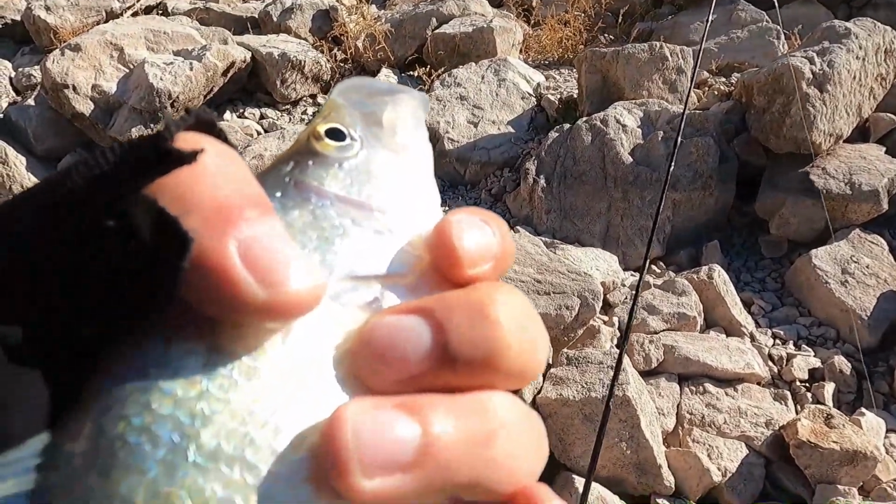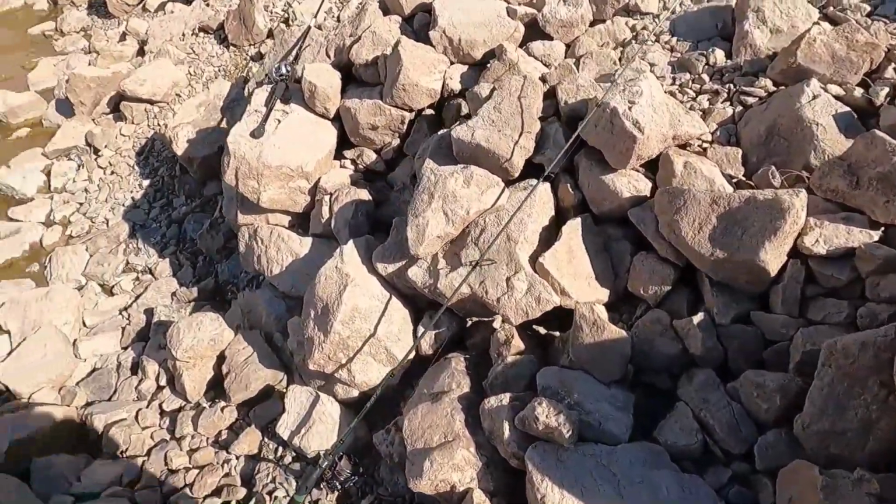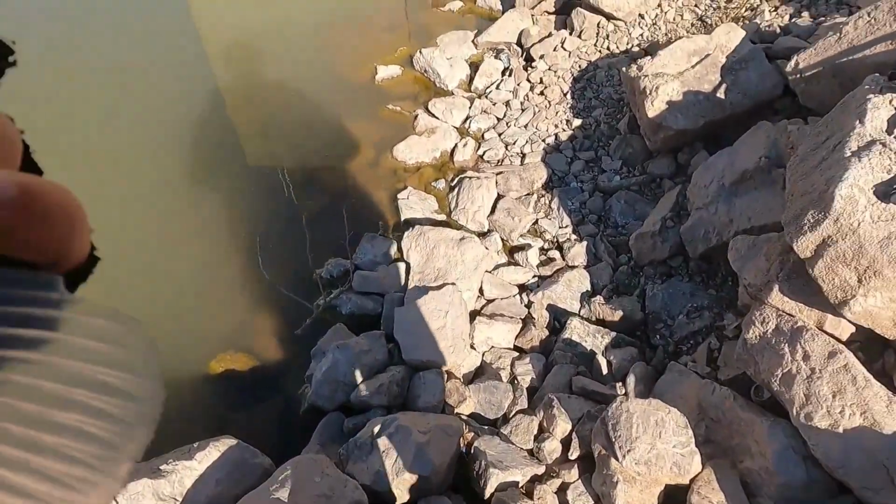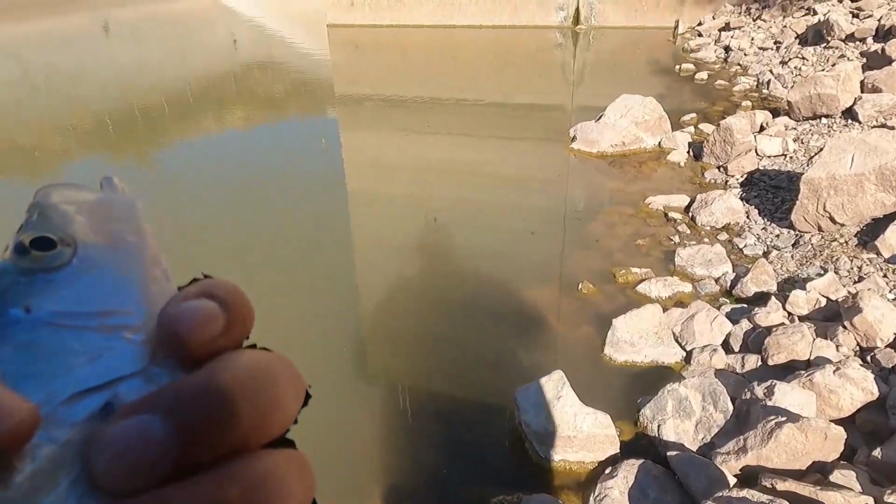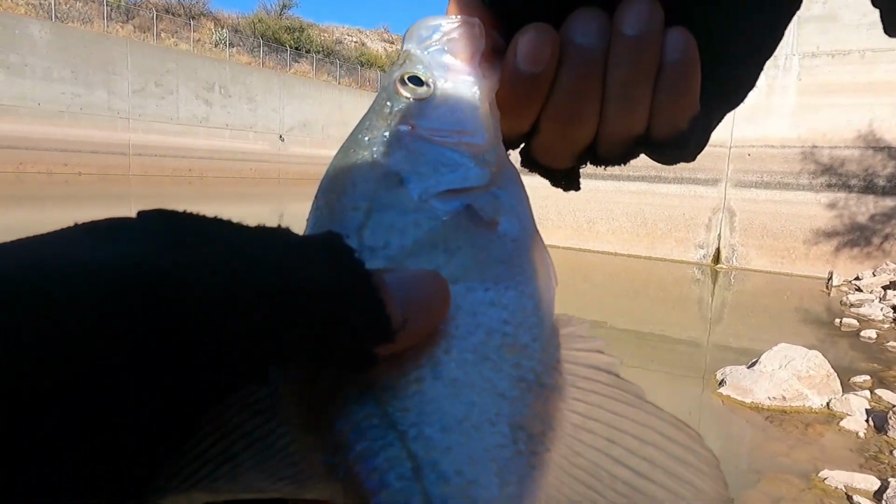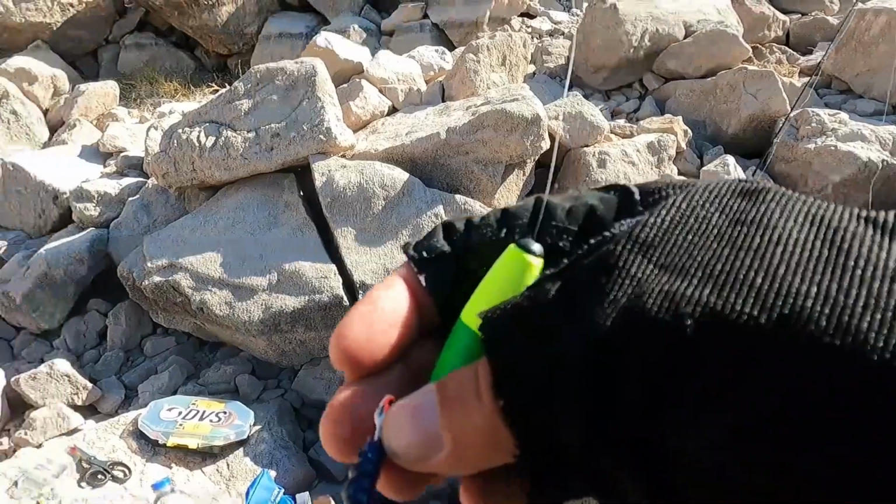Little hand-sized crappie there. Yeah, it's been kind of slow, but we've gotten two. With the slip bobber. See you later.